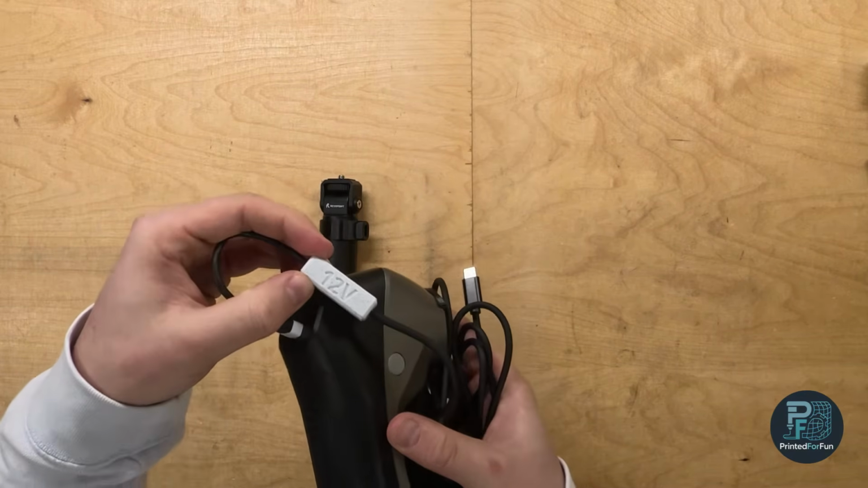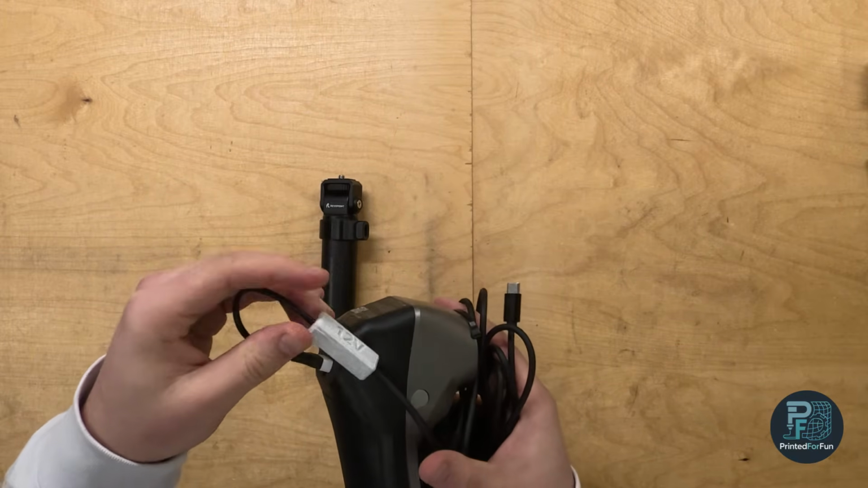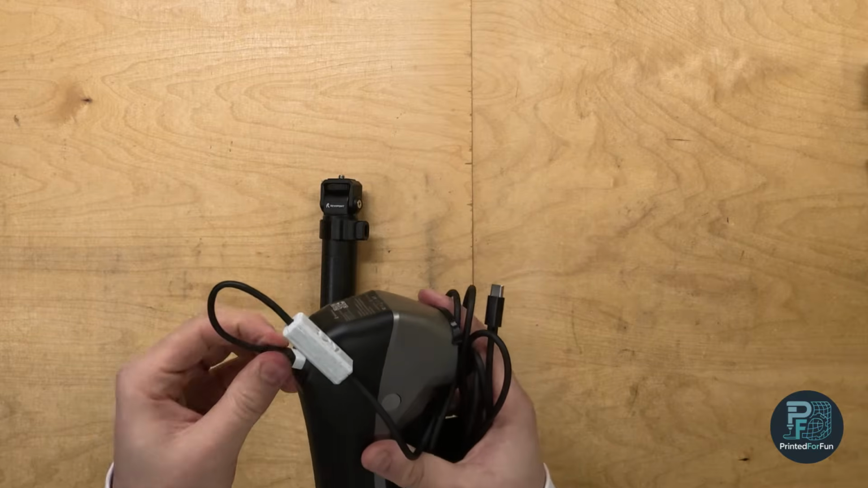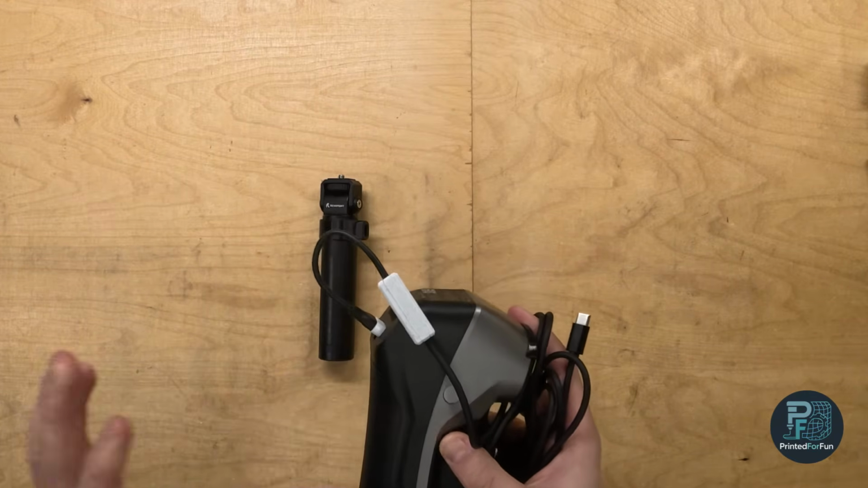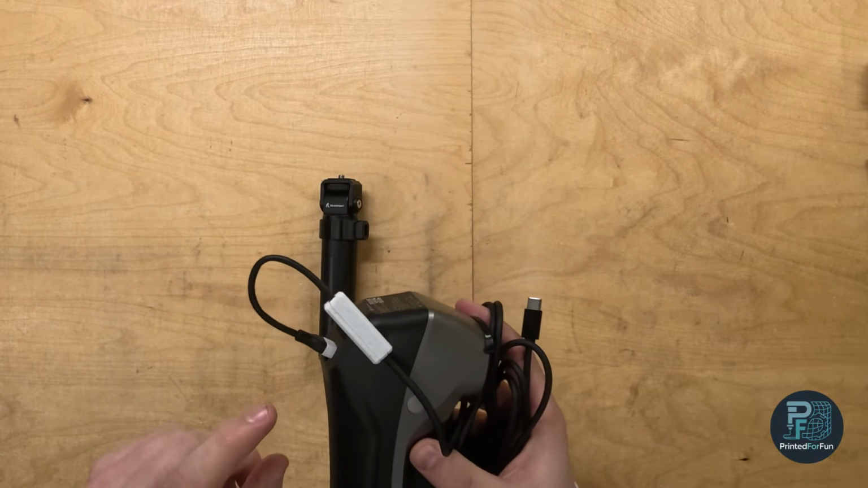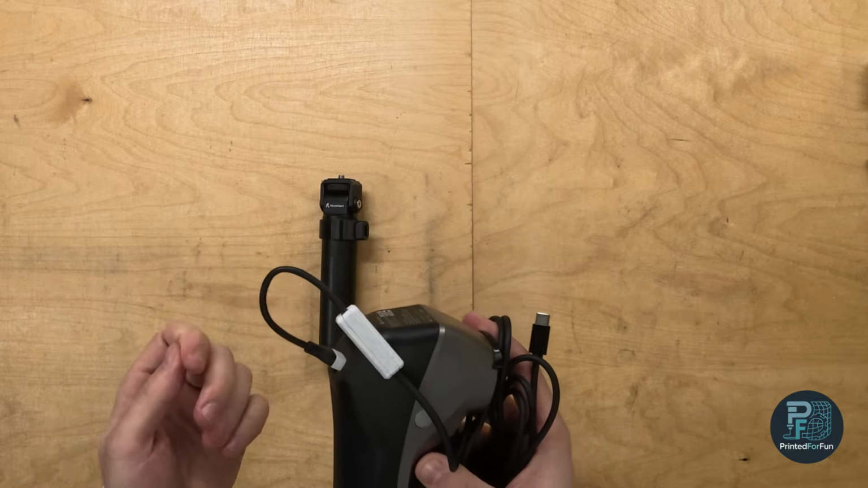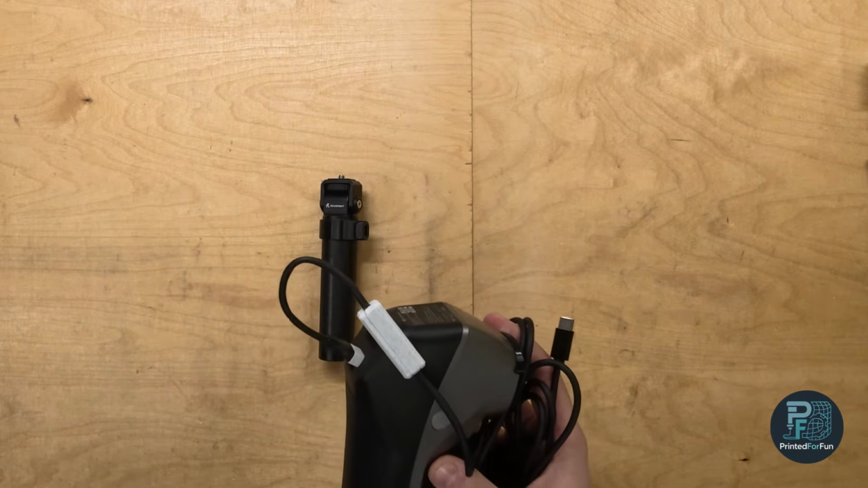And you also see this white block on the cable stating 12 volts. This is important because this is basically the USB-C cable of death. You don't want to plug it into anything else than the scanner, because it directly outputs 12 volts all the time without any voltage negotiation.